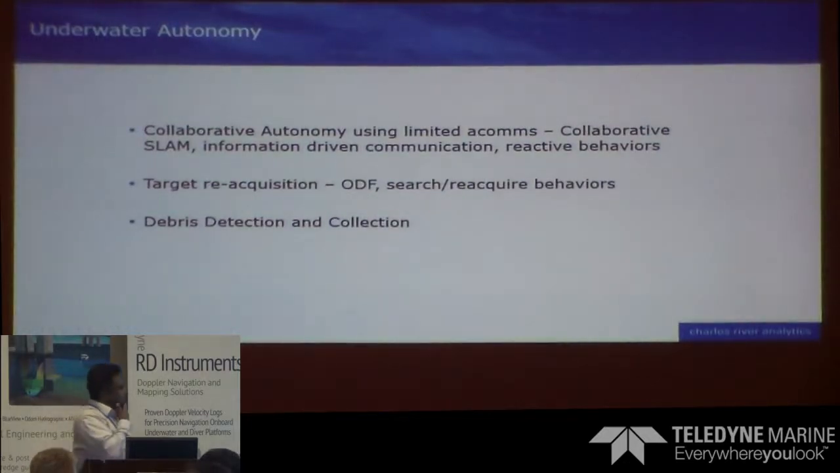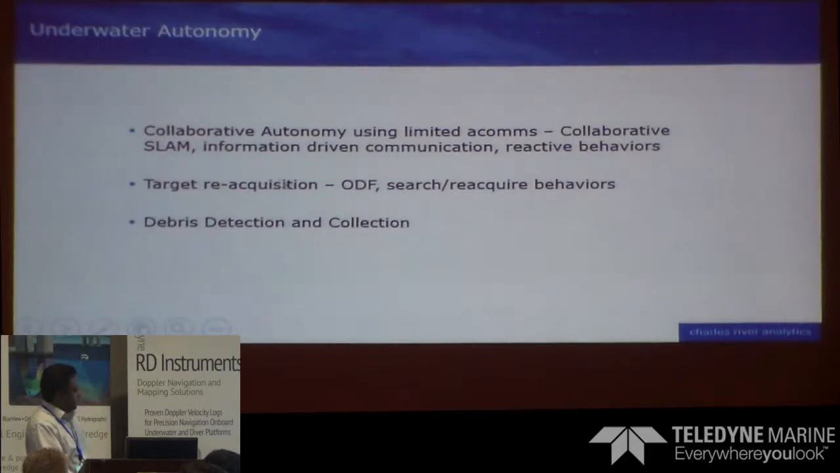So as I mentioned earlier, the whole idea is to bring all this on board for autonomous underwater vehicles so that we can have reactive behaviors. We can react to whatever targets or features that we see, landmarks that we see.